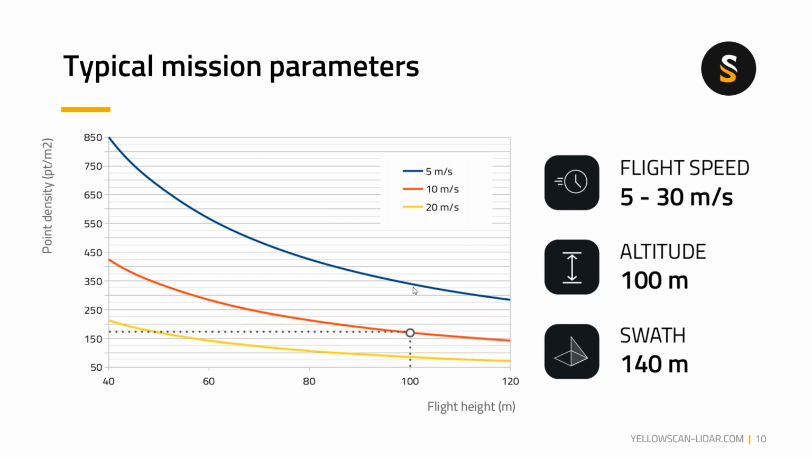If you fly slower at 5 meters per second, you may get a bit more than 325 points per square meter. So the slower and lower you fly, the more point density you get. But if you fly at a higher speed, 20 meters per second, you will get less and less point density. So that's how it works.